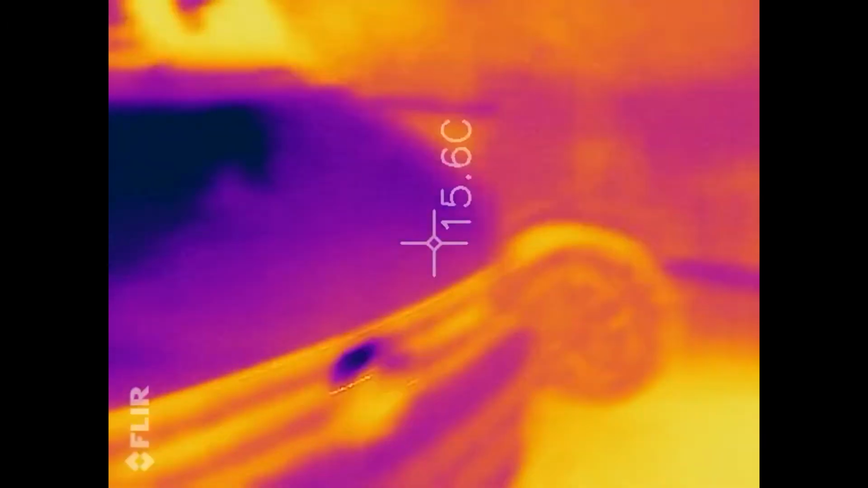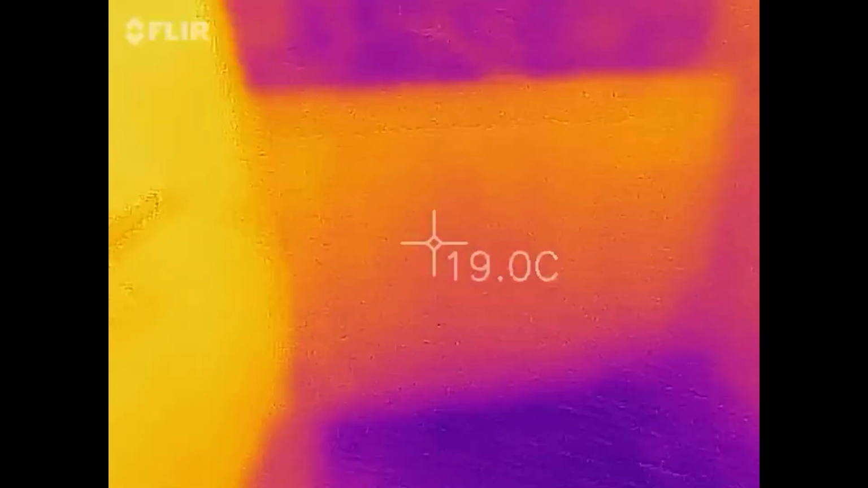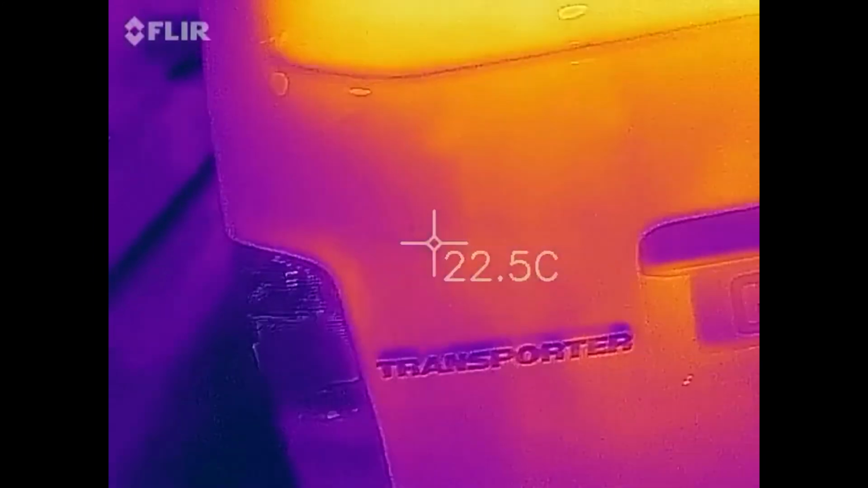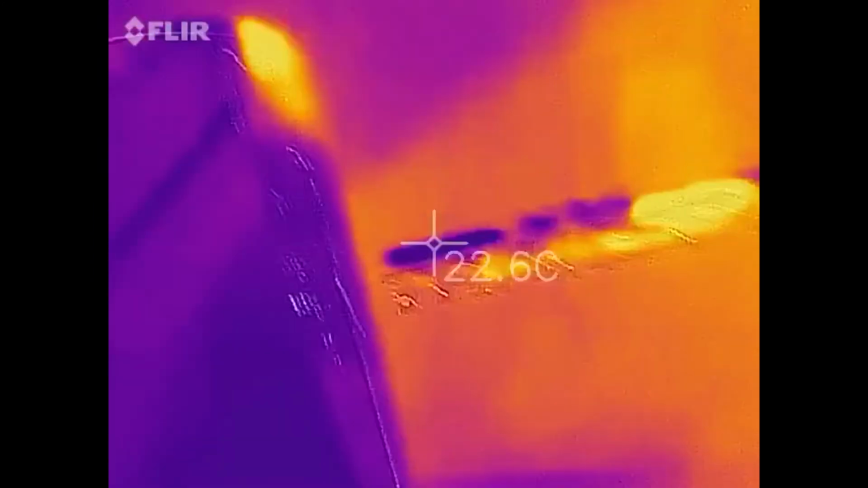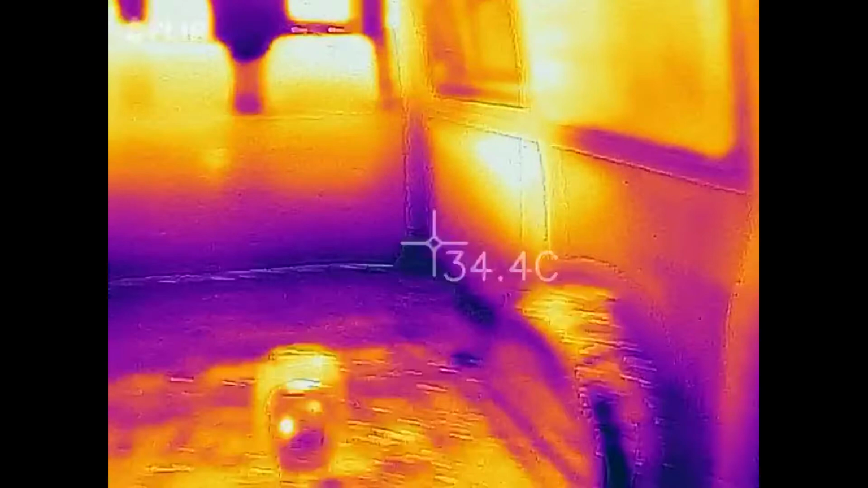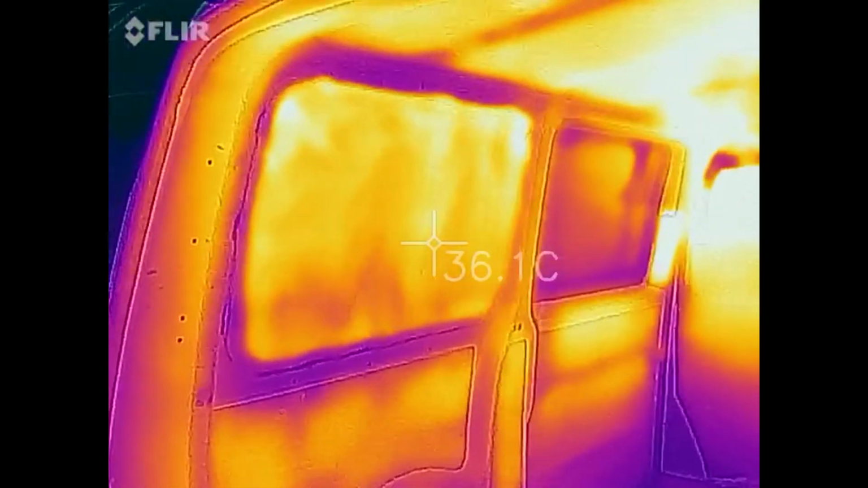Right, let's open up the back doors. Okay, we're back to video now. Let's just unlock it. There's a lot of heat coming out of that. And there we go. No dark purple bits.